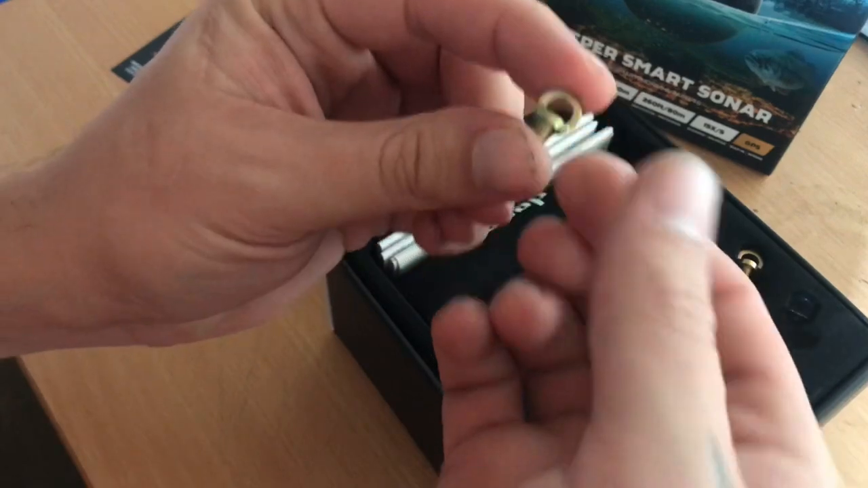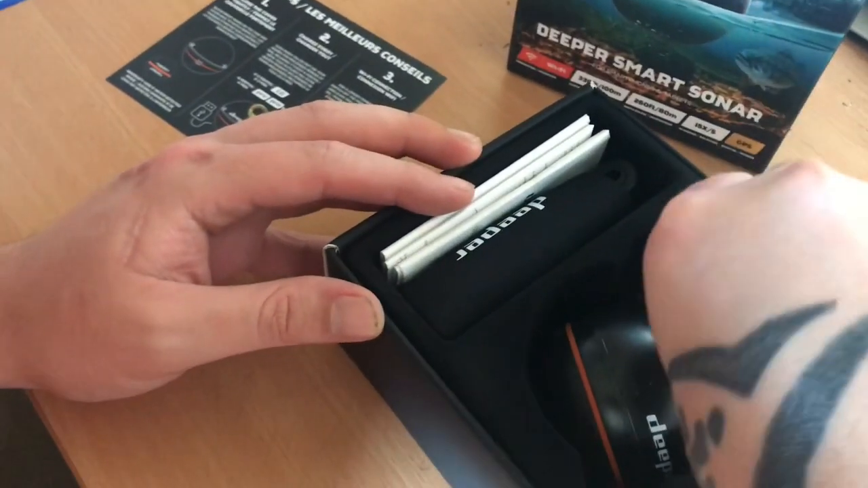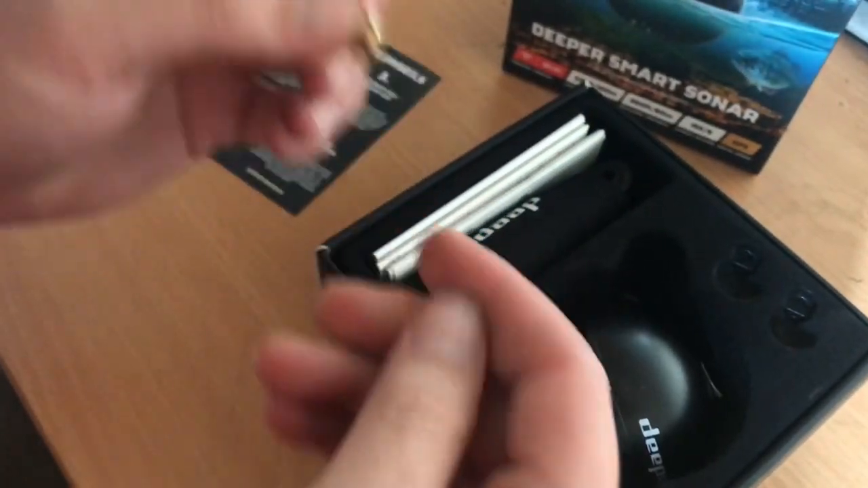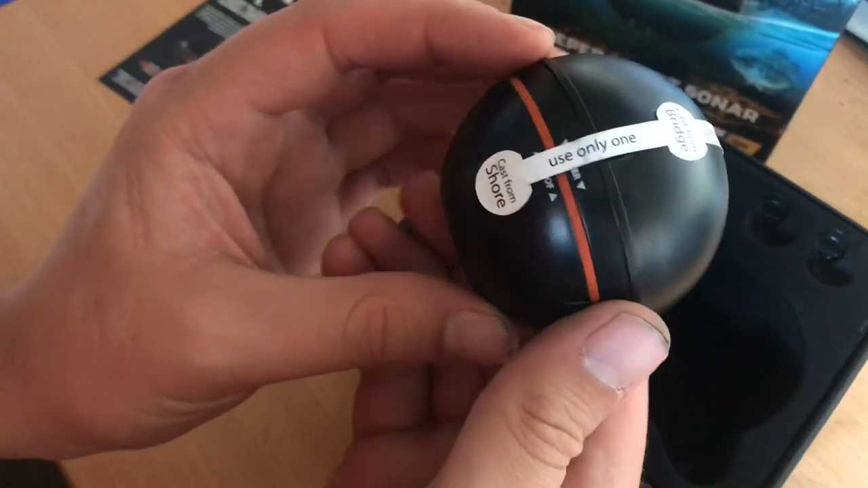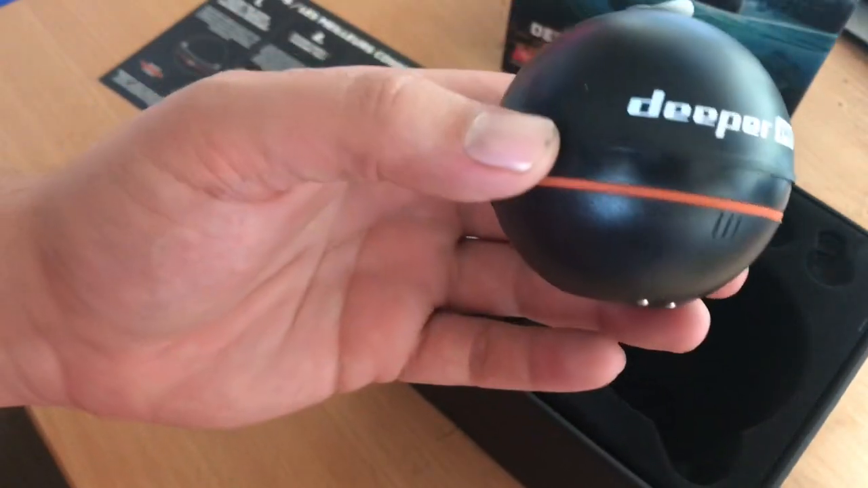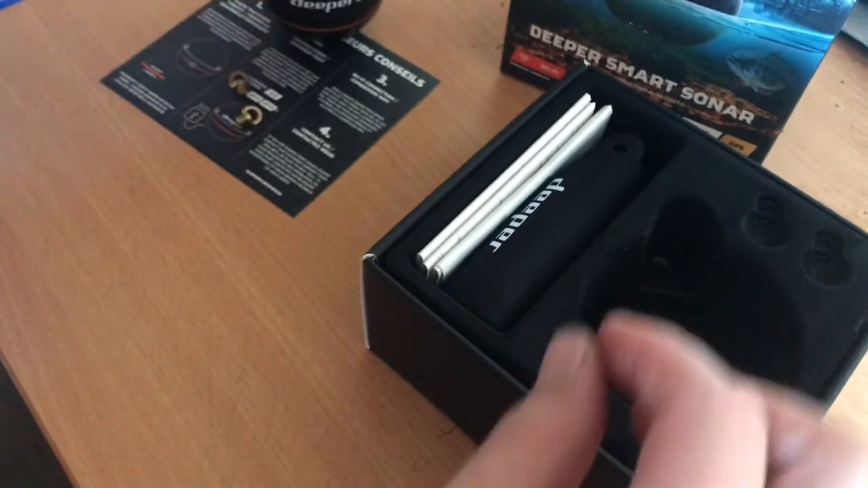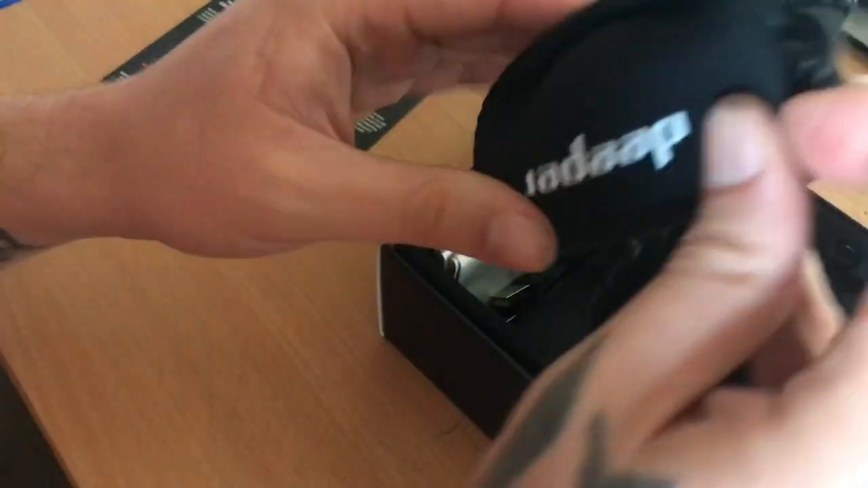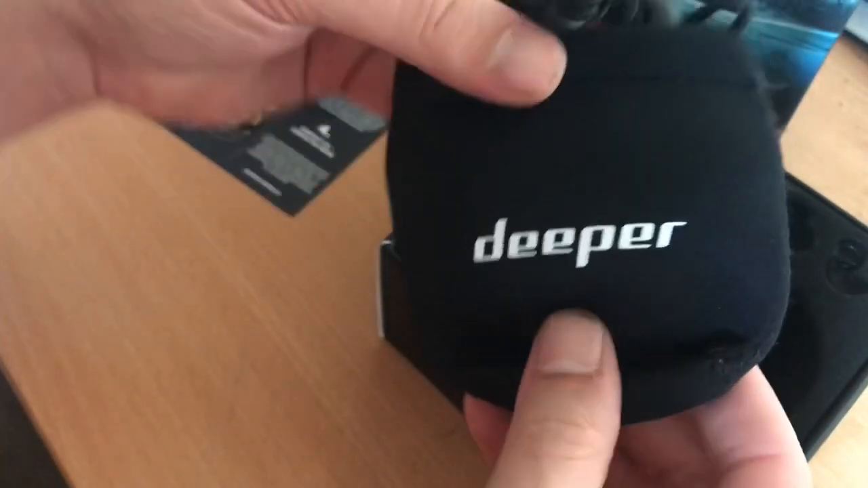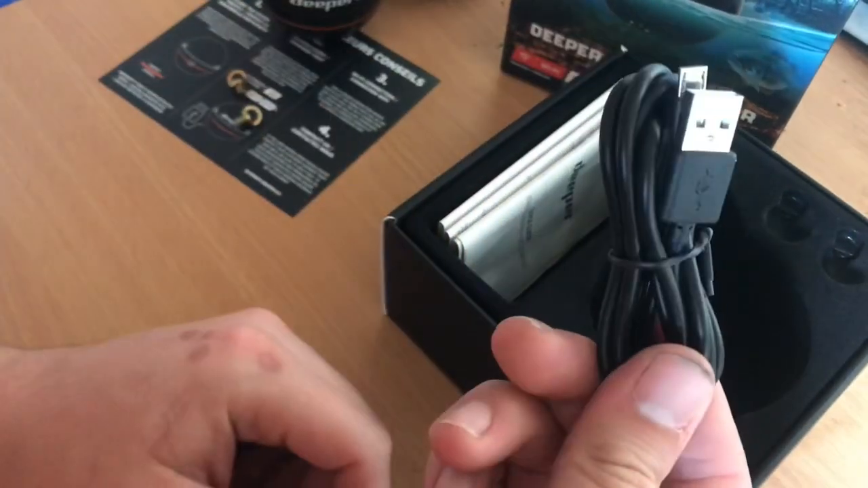You get 2 little adapters for the top, 2 of them. You get the Deeper itself. There we go. Quite a sweet little device. And in here you've got a cool little pouch for it to go in when you're not using it. Quite cool. And the USB charger.